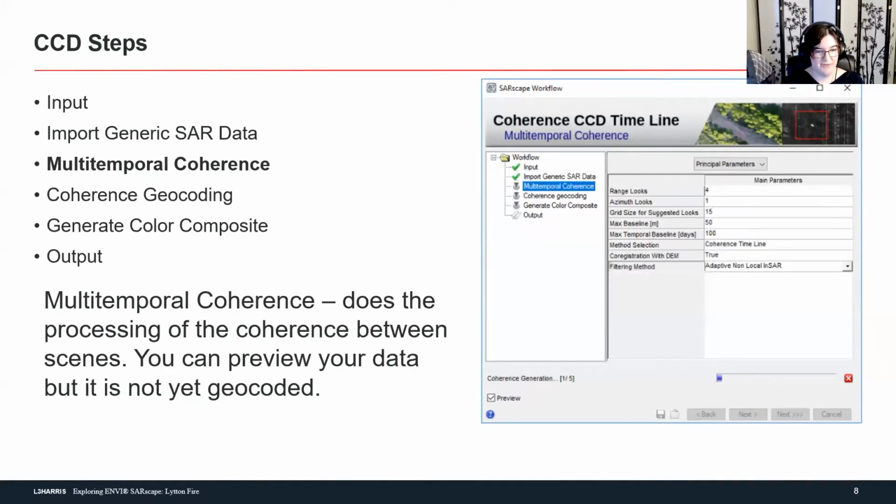Now we get into what's actually happening here. The multi-temporal coherence step creates coherence between scenes. I've said this word a lot, but I've never explained it so far. You can think of coherence as the similarity or difference between scenes. If coherence is 0, they are pretty much completely different. If it is 1, they are pretty much exactly the same. It scales between "they're nothing alike" and "these are the exact same scene."